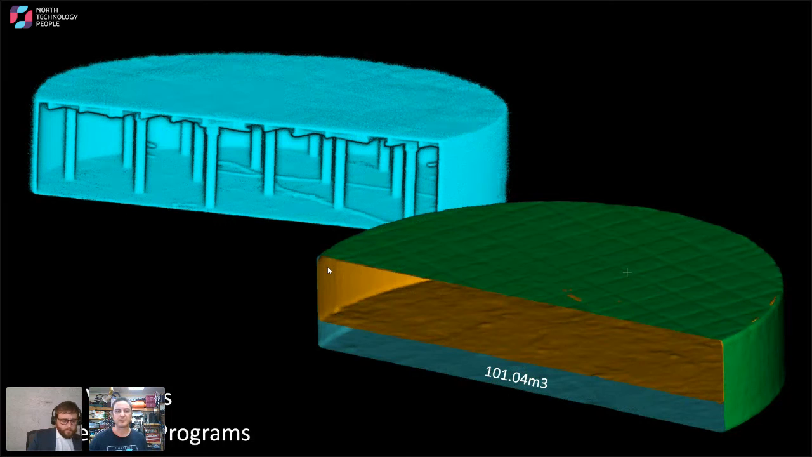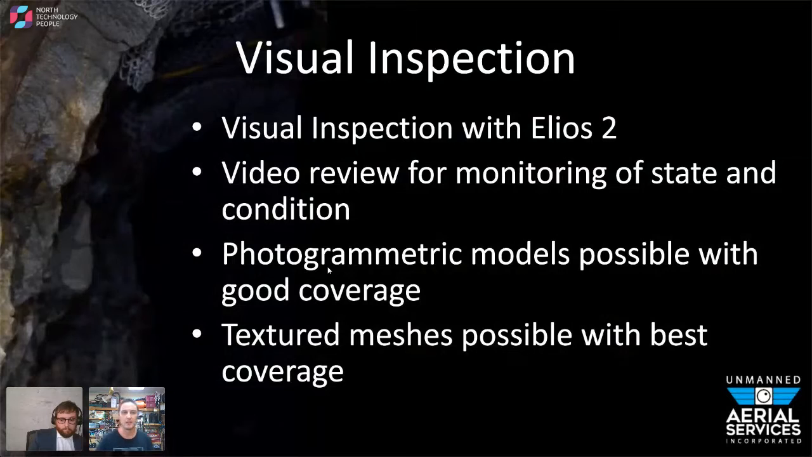And more examples of tanks, quick volumes to understand. So in addition, we do the visual inspection. We have an E2. It's a 4K camera, photogrammetric models. It allows us to get into some pretty tight spots that the big drone can't with the LiDAR.